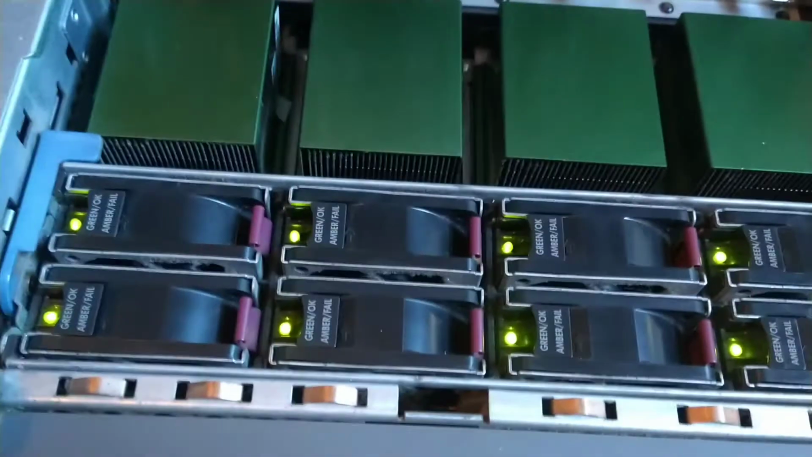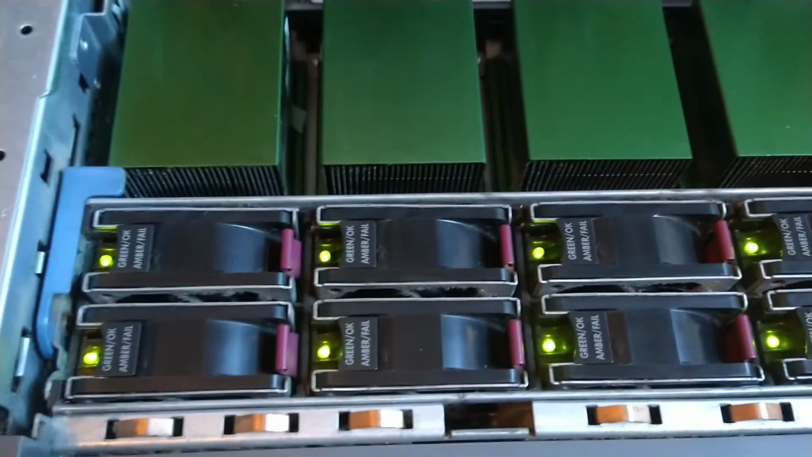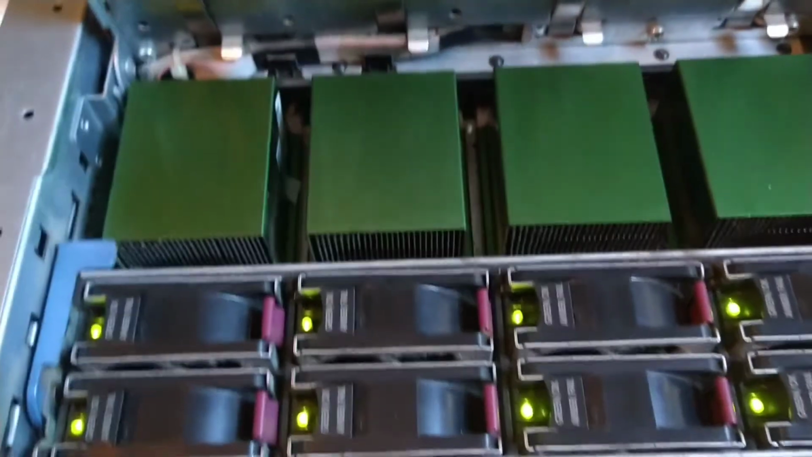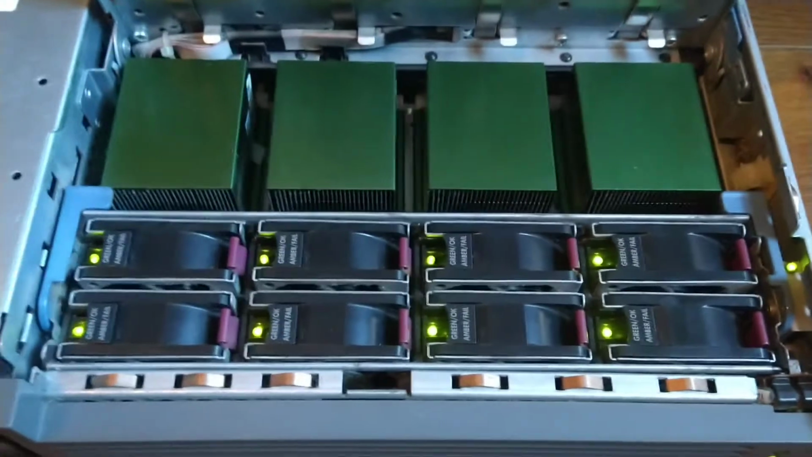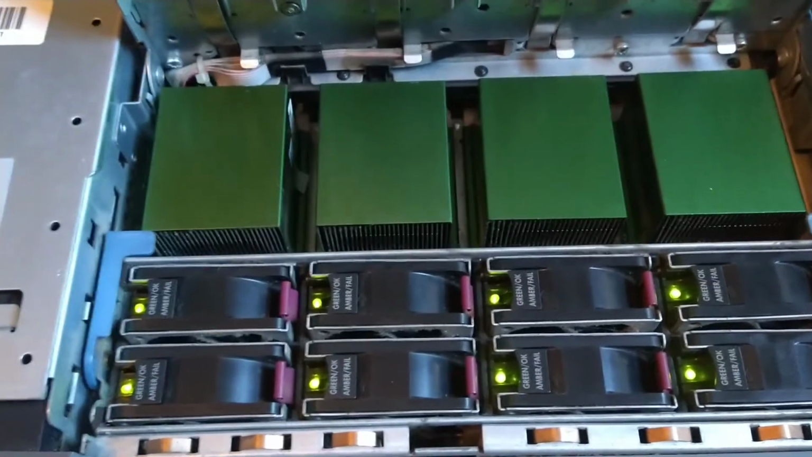Those processors are still available on the market. It's the Intel Xeon MP technology with hyper-threading, which gives you double what you see here, so it will be 8 logical ones.